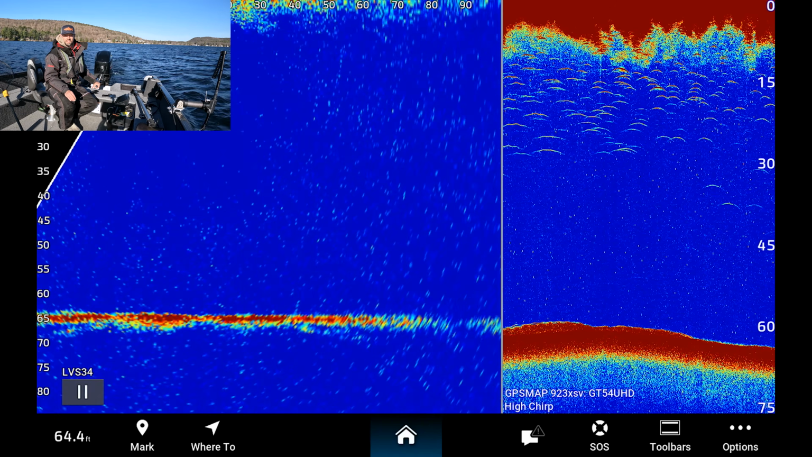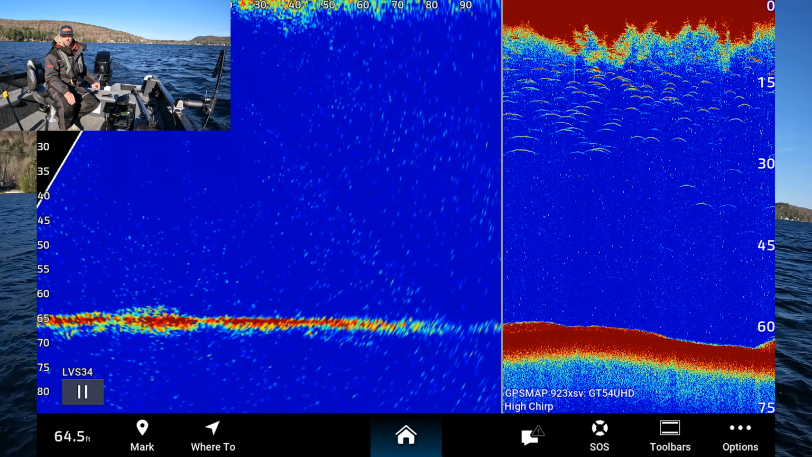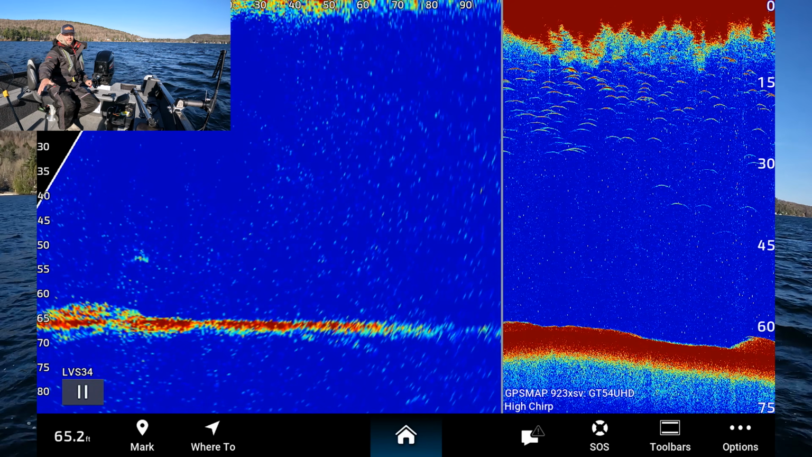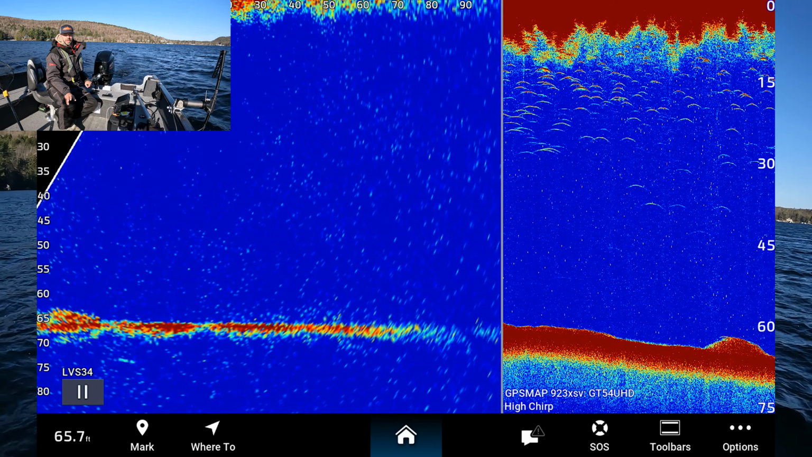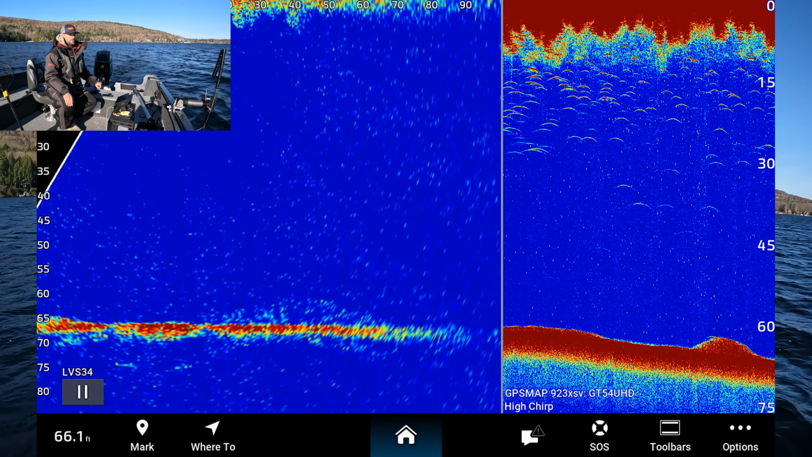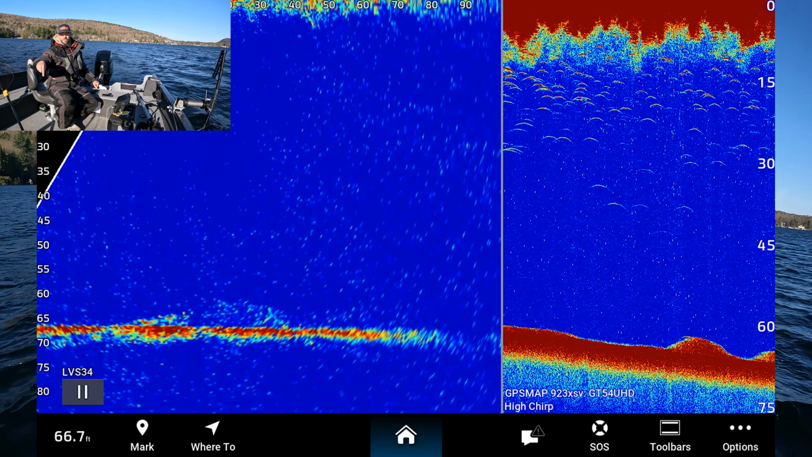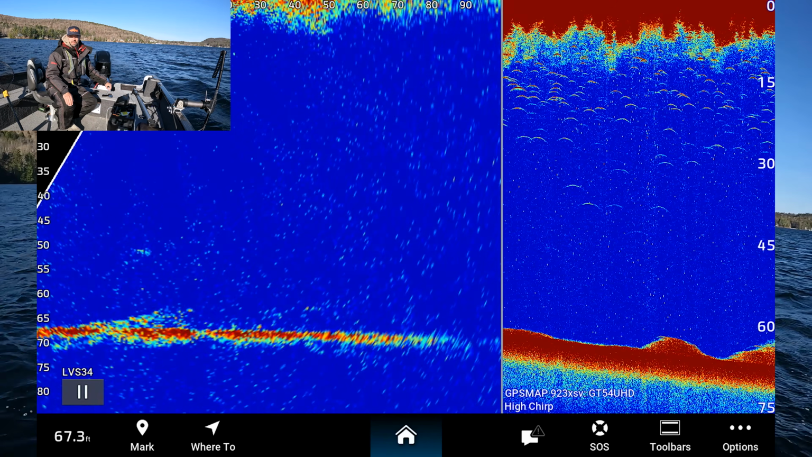So there's some right there. See how it's just kind of like hopped up out of nowhere? That's a whole school of rainbow smelt. So they'll stage out deep during the daytime, and then at night they'll push up and do their spawning thing when the temperature and flows are right for that river. So right now it should be the warm rains in the spring. We actually have a warm rain coming tomorrow. So these guys will be pushing up, doing their spawning thing.